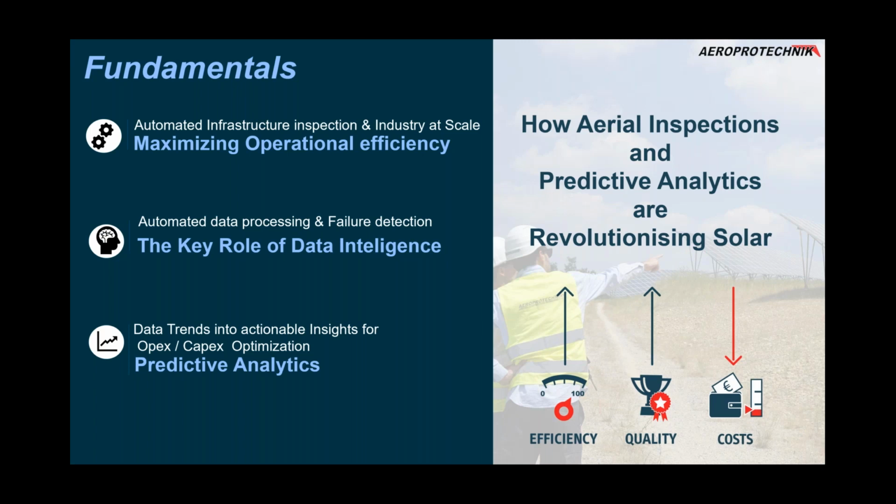We are talking about how to boost efficiencies on our solar assets, how we can improve the quality and still reduce the costs. This is the big challenge and the main driver of this revolution, because it really is a revolution in the way we produce energy.